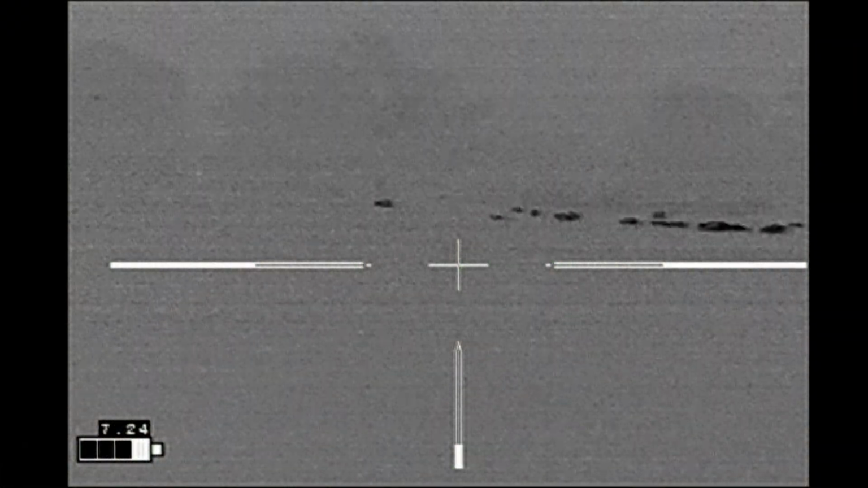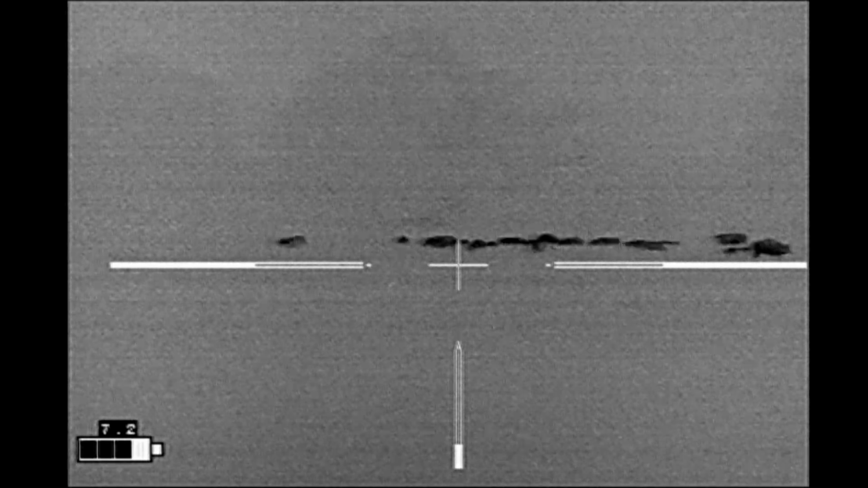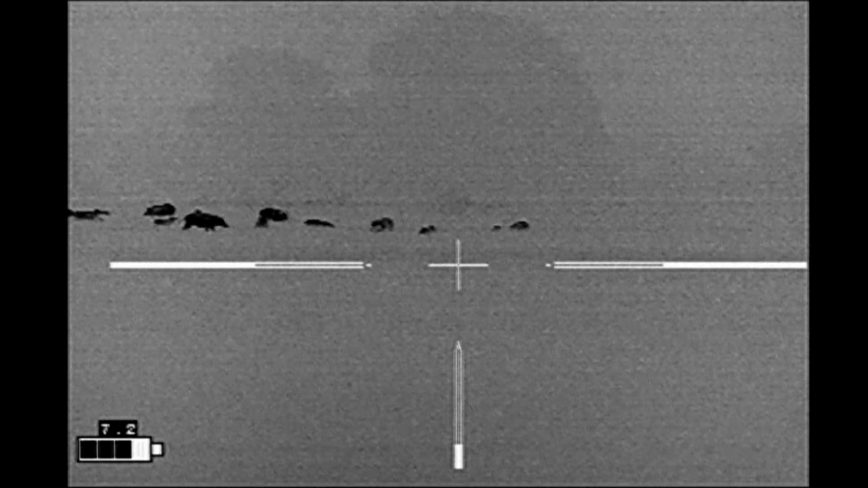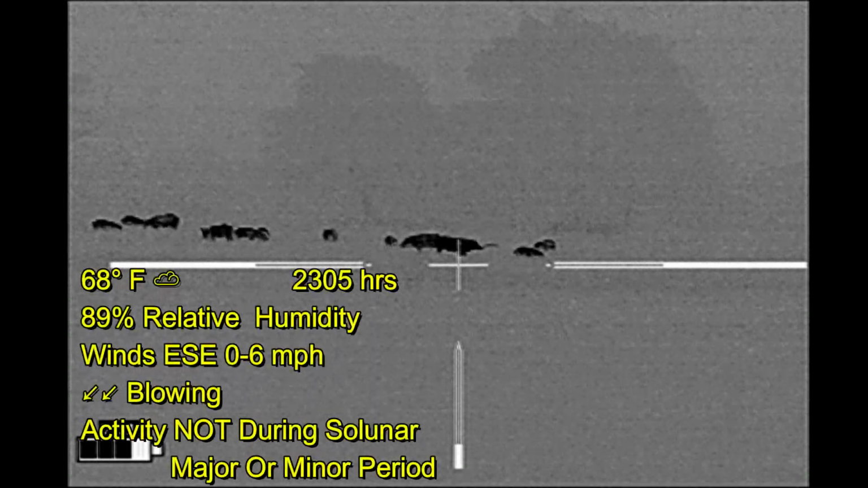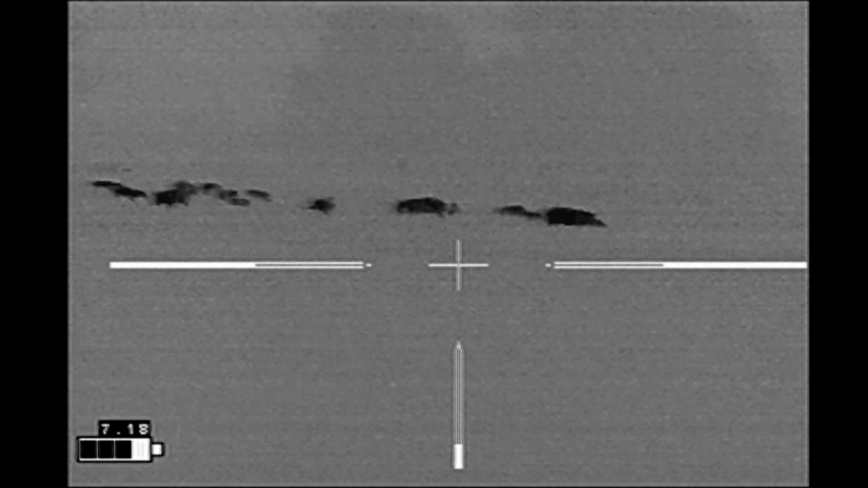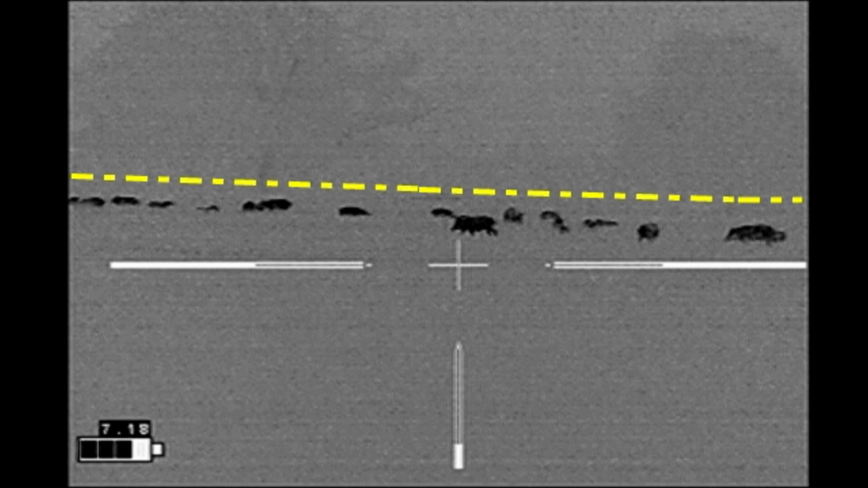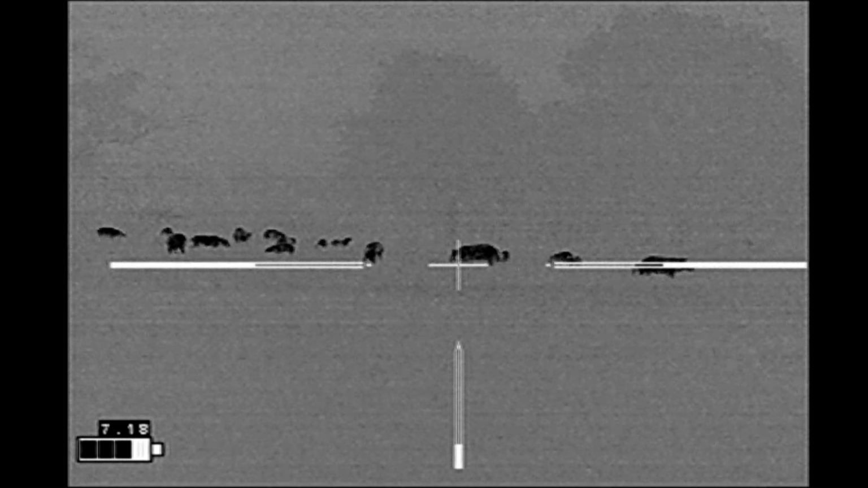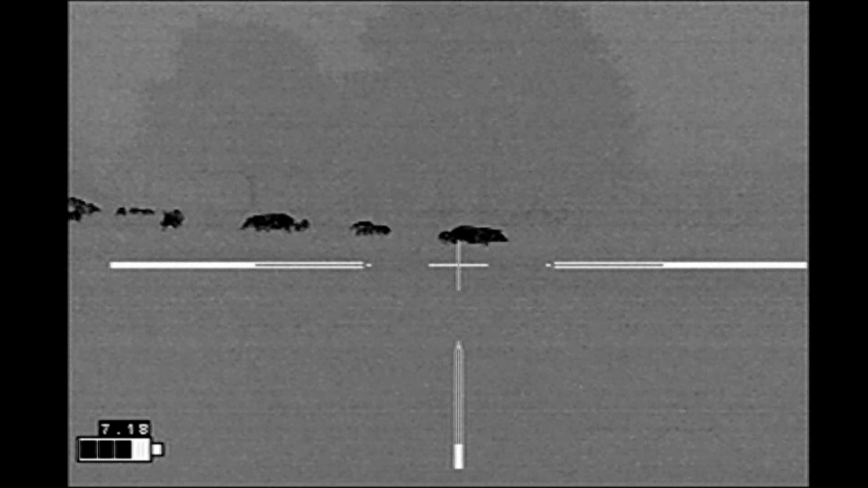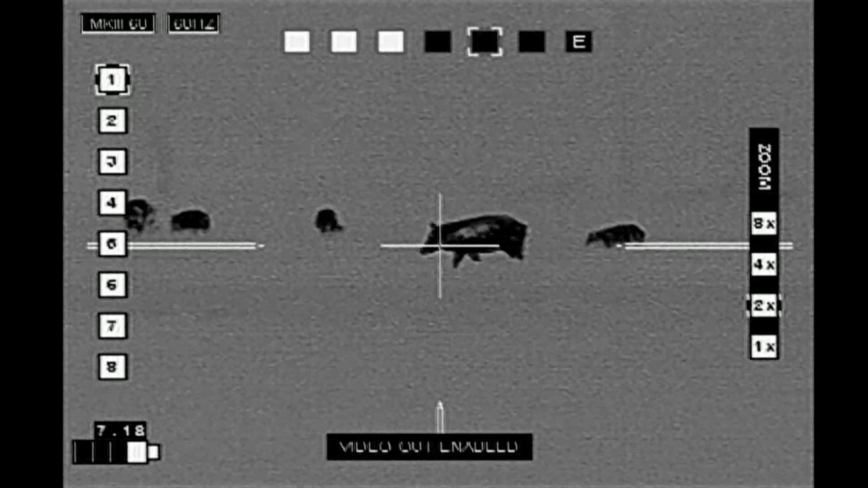Later on, I came across a group of hogs on another property. Looks like a nice sounder. They're actually feeding in some winter wheat. The wind is in my favor at this point. I just need to make my approach. This is a property where I've been several times, and the problem here is that there's a ridge line behind them where the land falls away behind that point. So my shot opportunities on the hogs are going to be limited to the hogs in the foreground. I continue to move up, and the hogs are not taking notice of me.